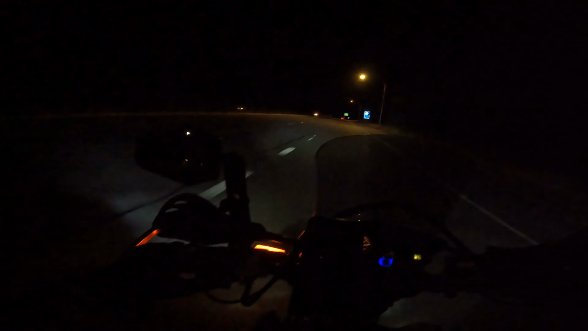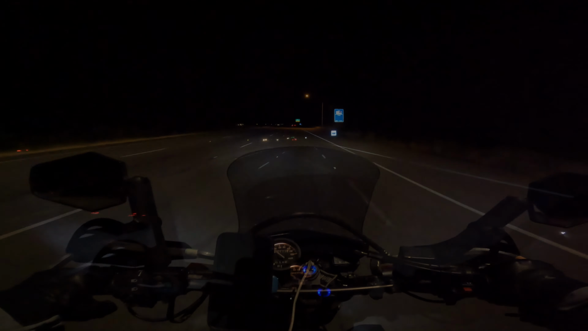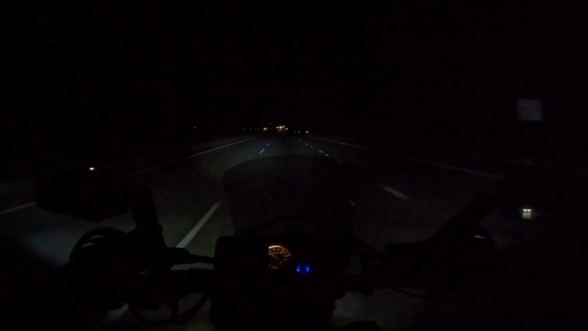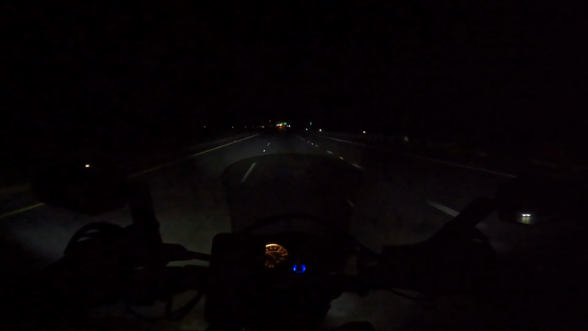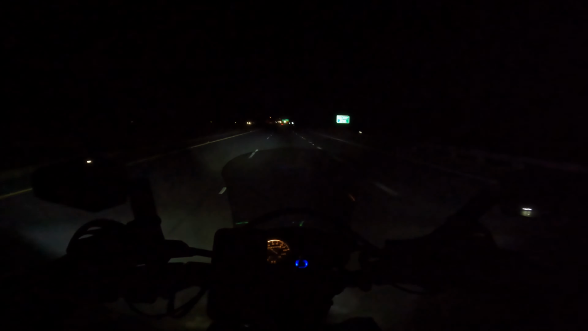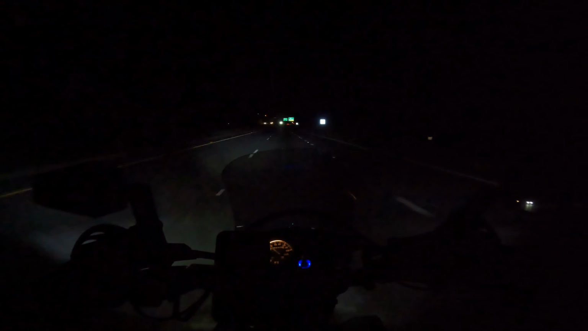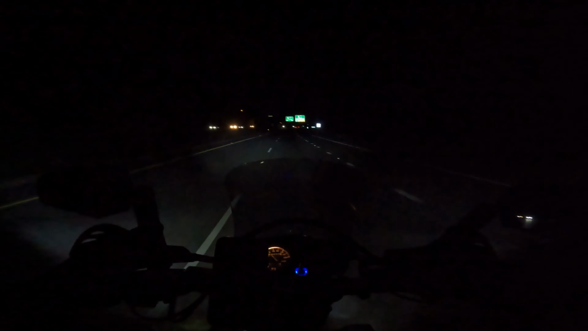See, I've got the windscreen on. I didn't take it off after South Dakota yet. I did take the little extender off. That thing made a hell of a difference, let me tell you. But in high wind, high speed, this whole thing was just walking around. It made a heck of a difference in terms of the noise that I hear with the wind hitting my helmet.